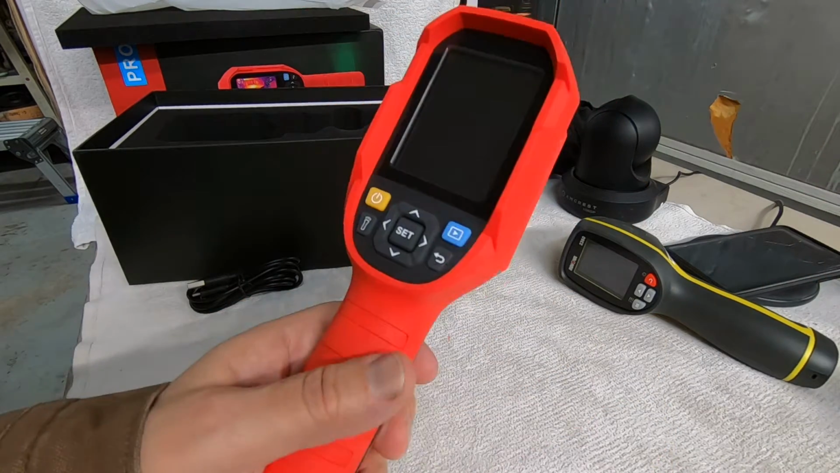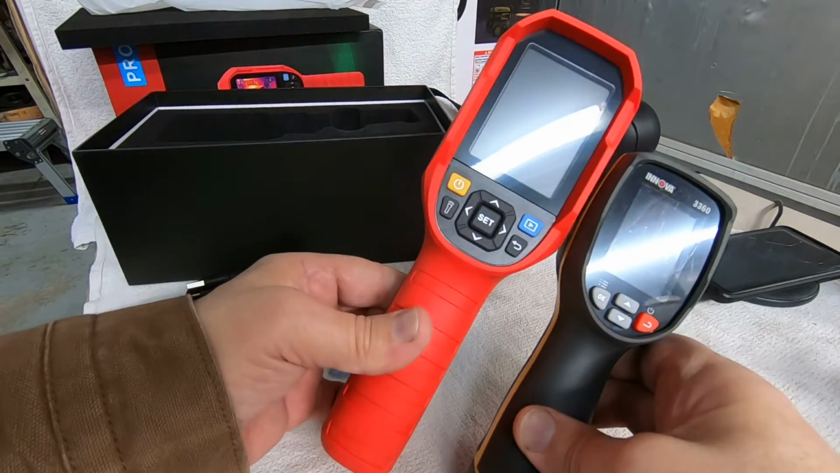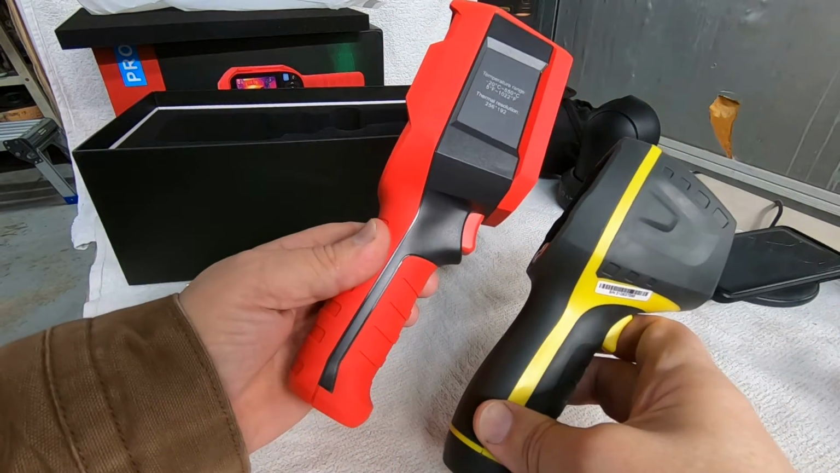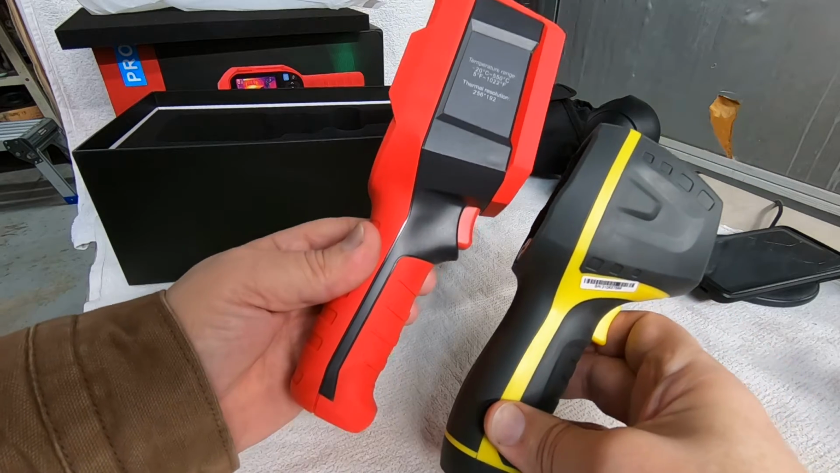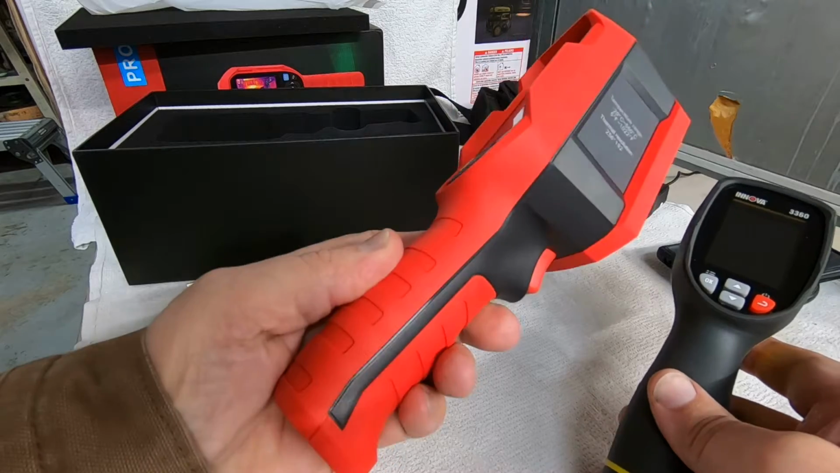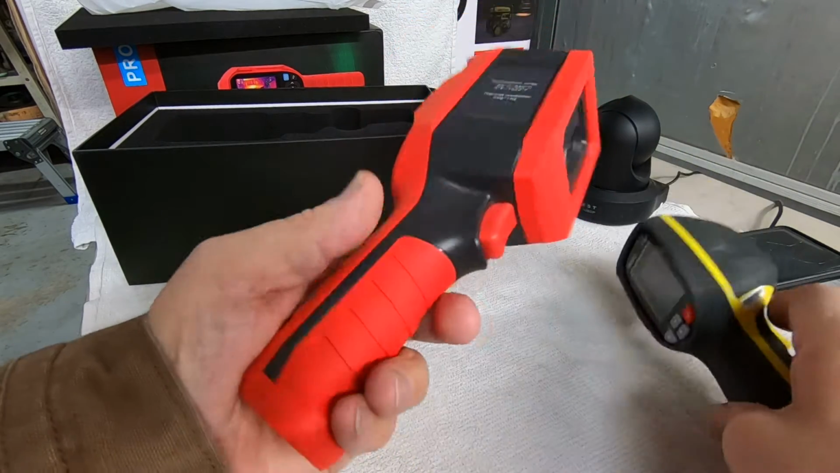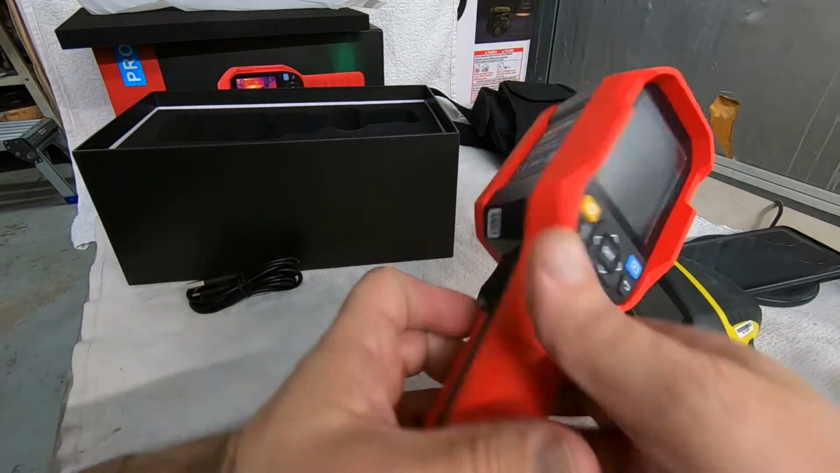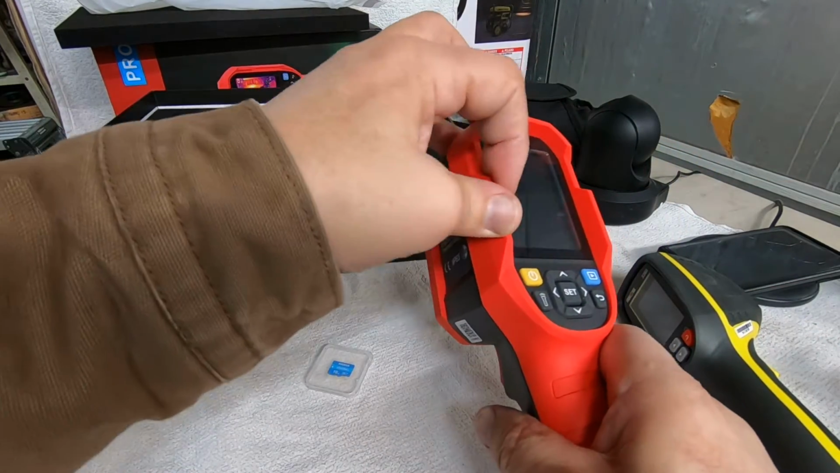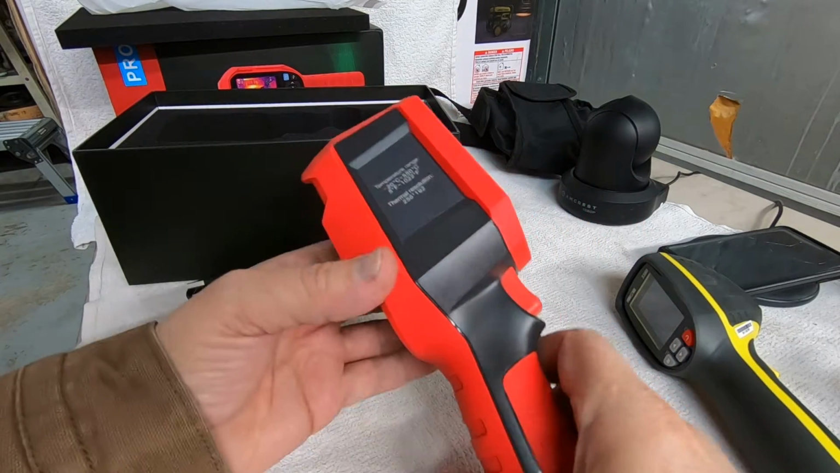Okay, so just the first thing I want to show is the size difference of these two cameras. This is a lot bigger camera, but the screen's bigger, the resolution's bigger, everything about it. It is nicely built. It's got a nice silicone, I think it's a silicone rubber material.